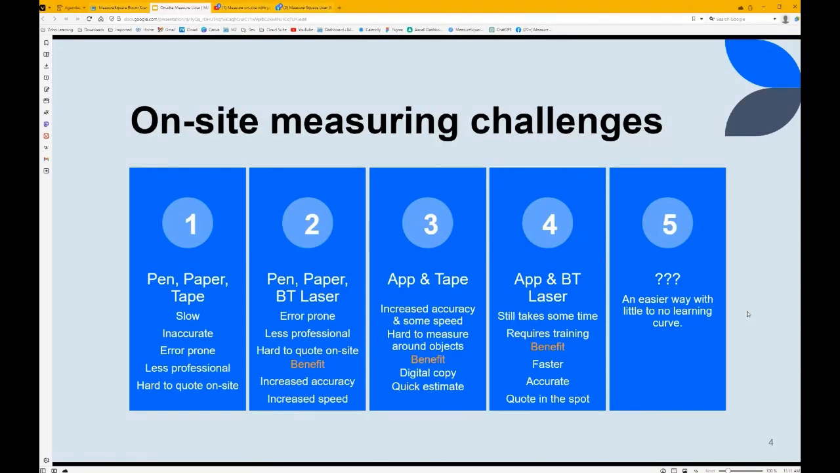We get some benefits, but we still have some of the same issues. It could be error prone, less professional, hard to quote on site, but there are still some benefits as we move up the ladder here: increased accuracy, increased speed. The next step up, application and tape. We get some increased accuracy and some speed. It still can be hard to measure around the objects.